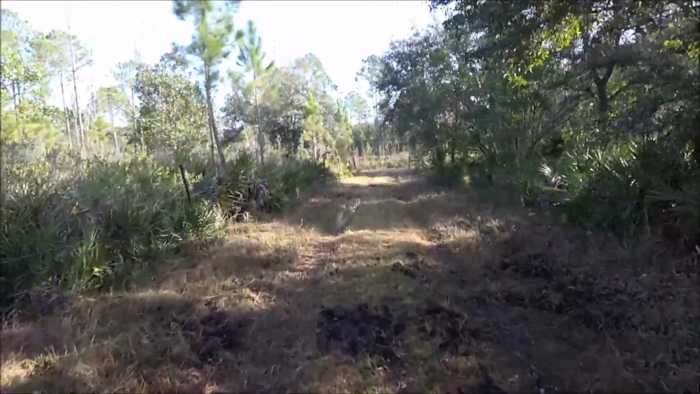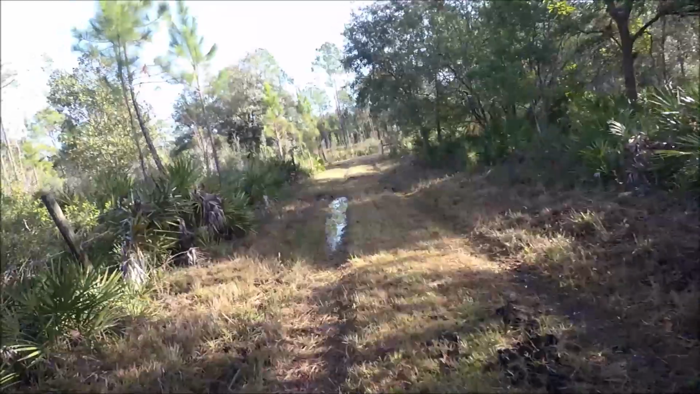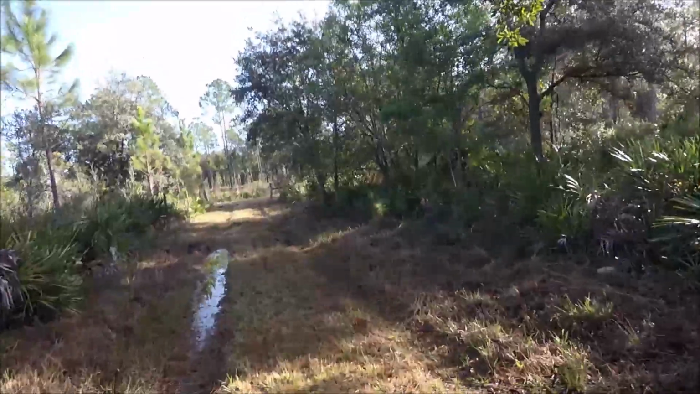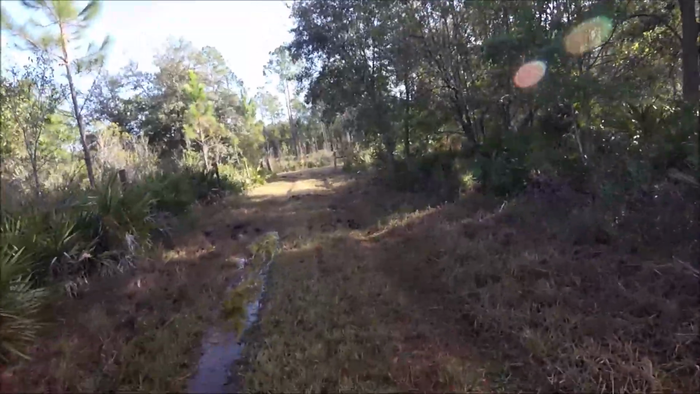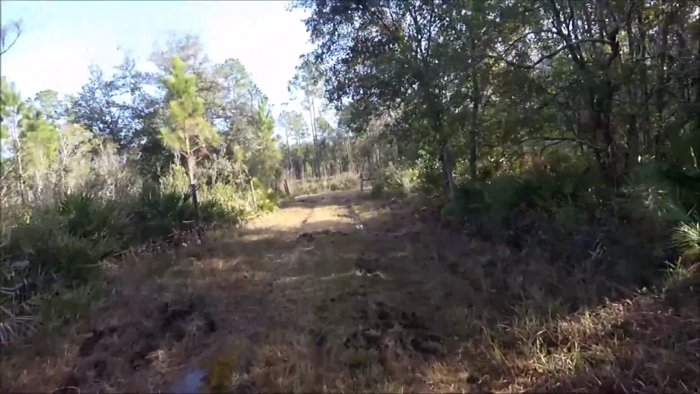So Christmas morning, going out to check the cam. Fresh, all fresh hog rootings here. And this is right by the gate. They've been in here just today or last night.